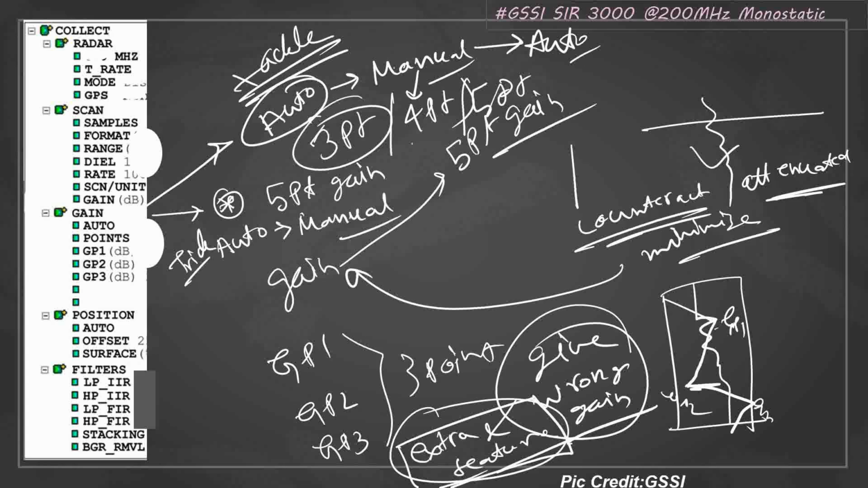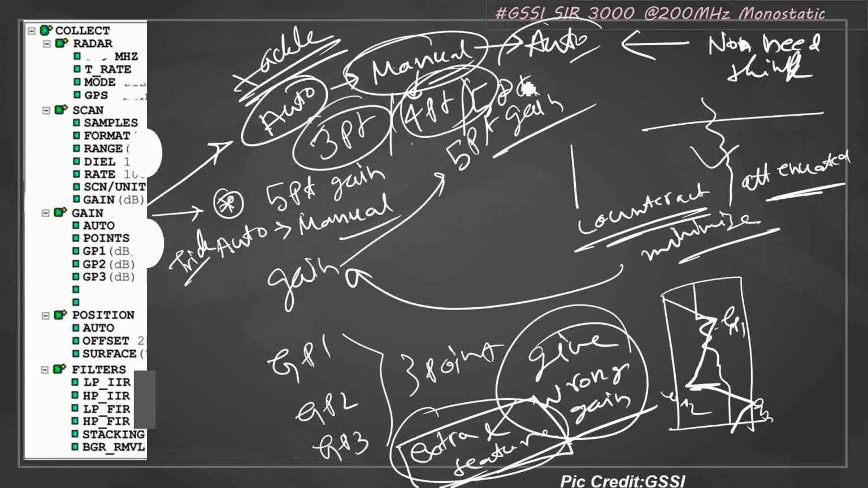Automatically, it will be adjusted. You don't have to think anything, no need to think any other aspect. So when you do auto, then manual, you select the number of points, then you do auto, and it will automatically do your work. So the gain part is tackled like this. Later when you get experience, you can assign the gain and understand what should be your GP1, GP2, GP3. But at the very beginning, you won't get an idea.